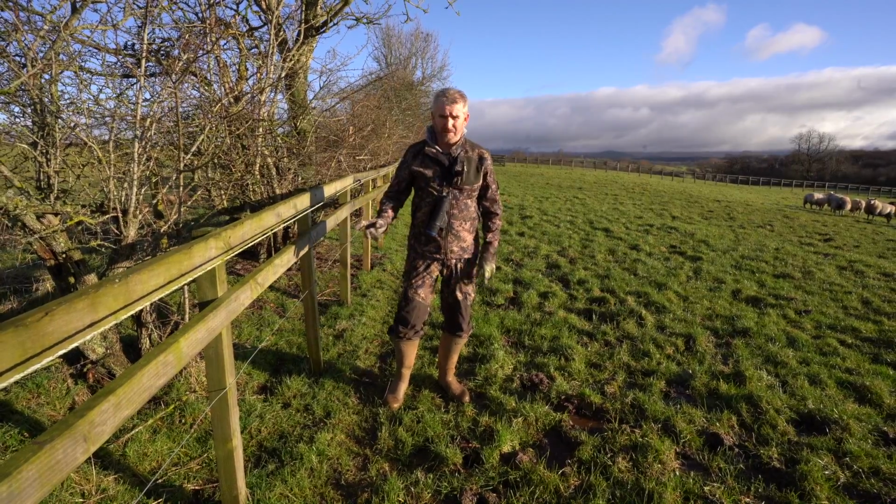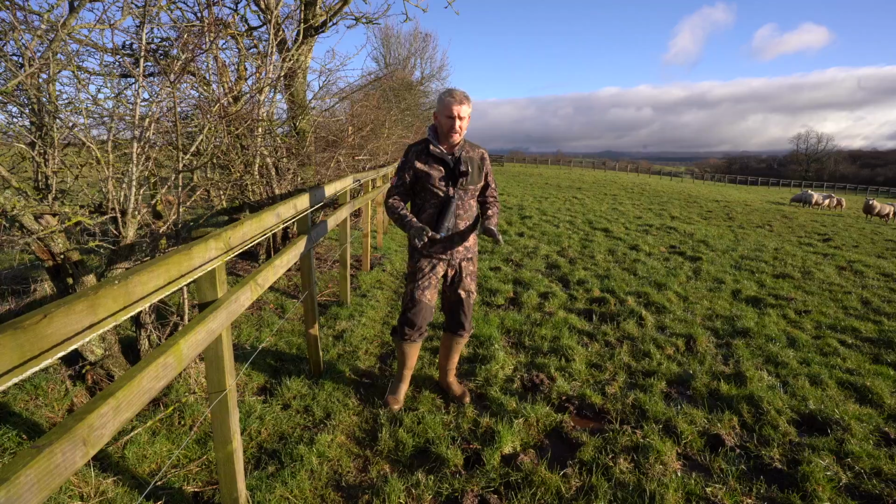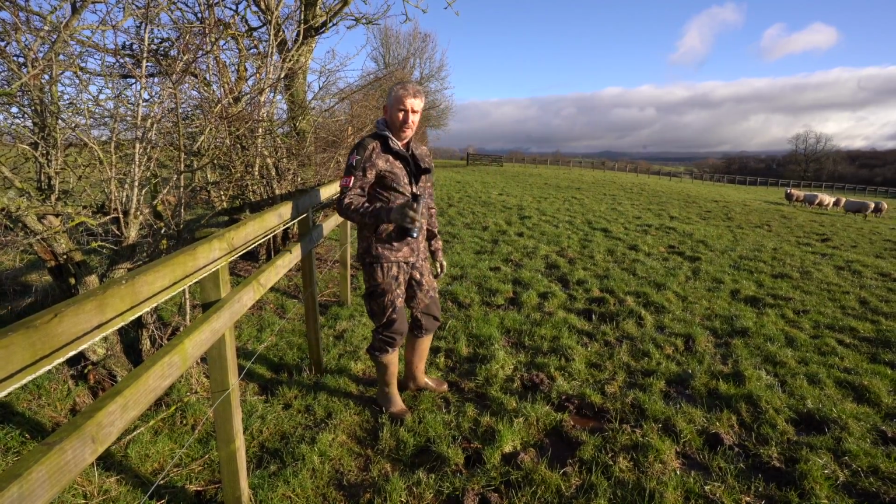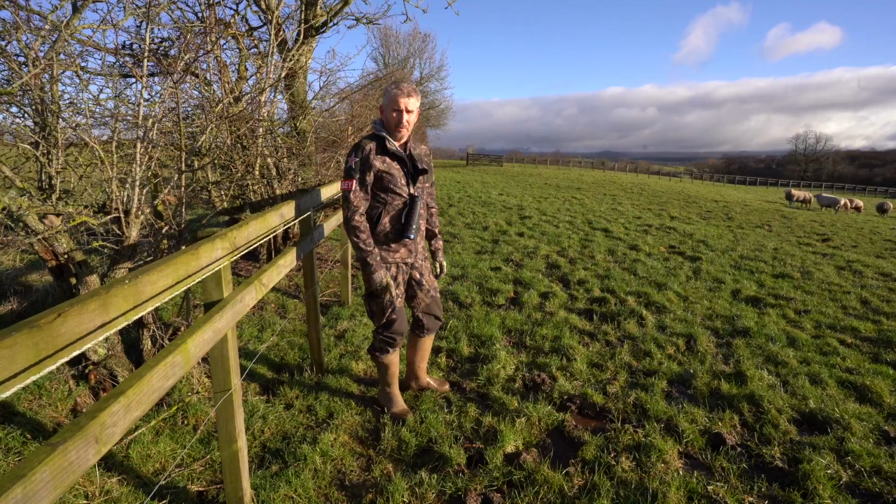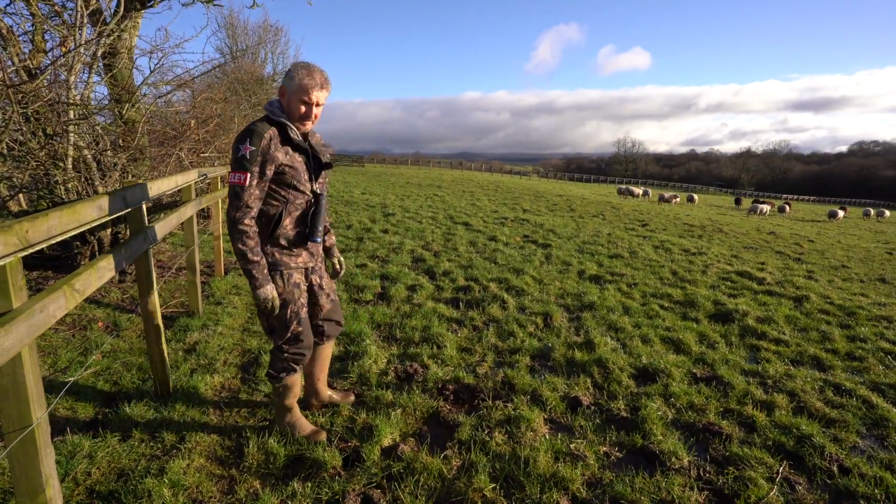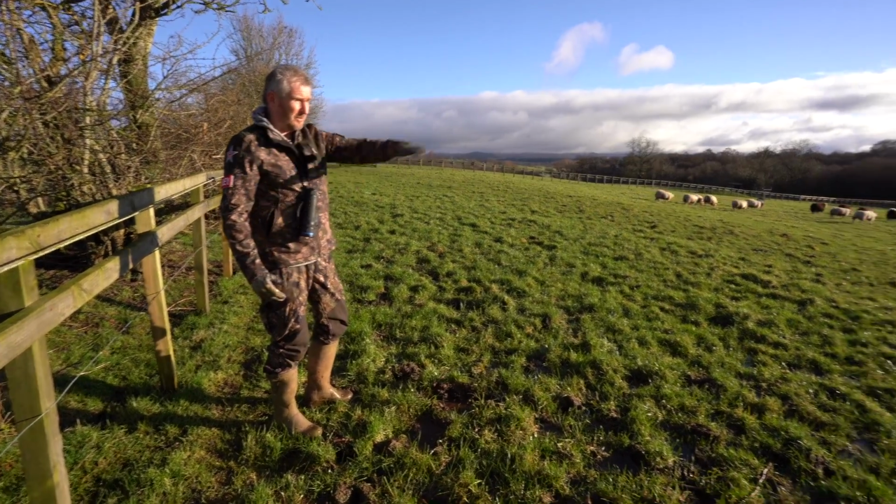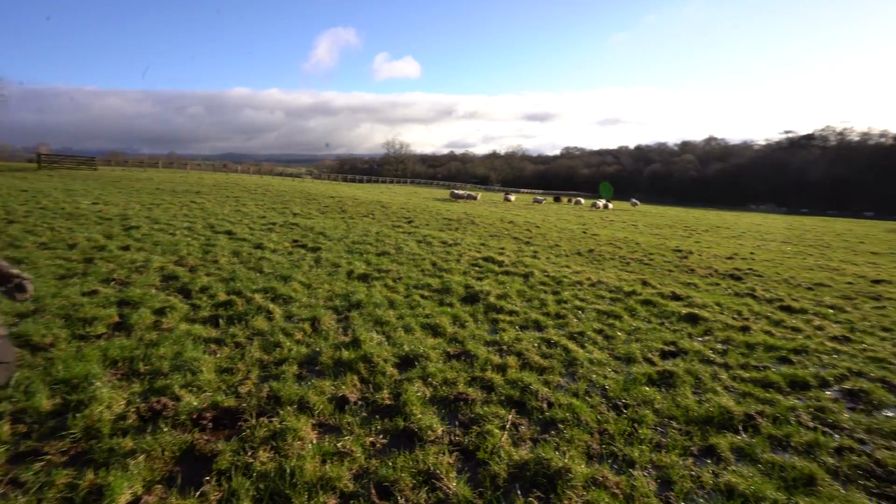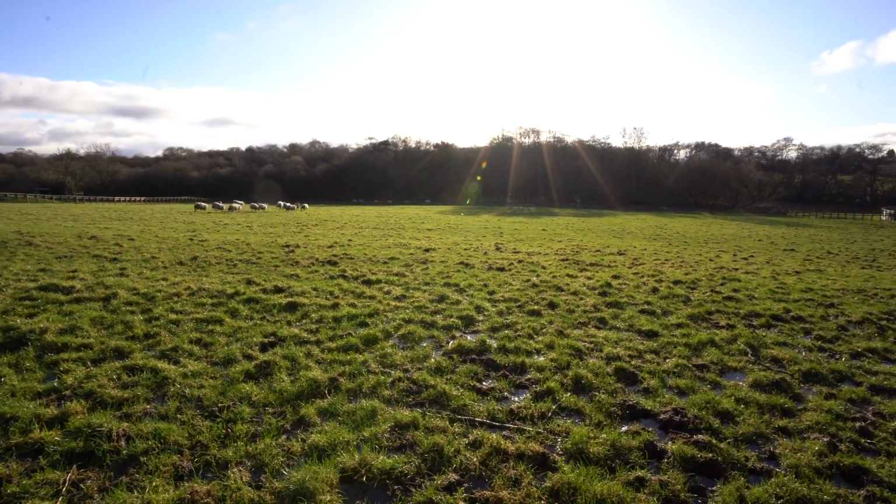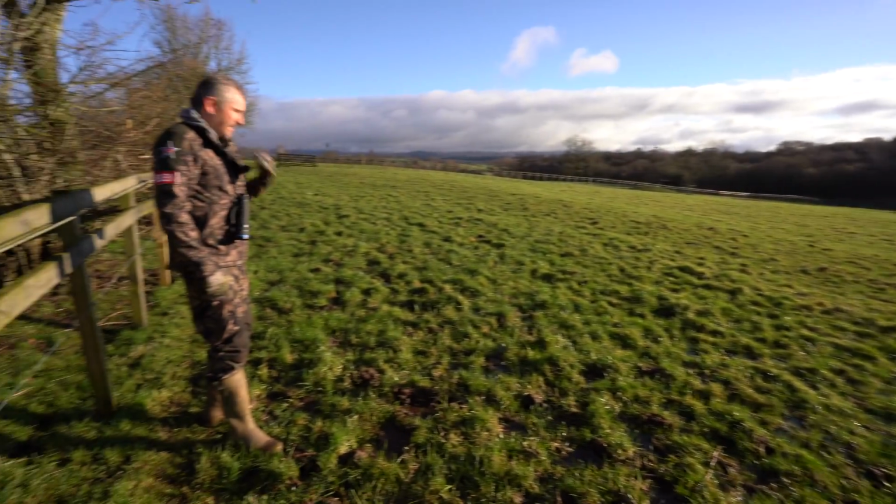Something else you've got to think about. Think about everything when you're out at night, because at night it's a completely different thing altogether. So you've got to be really careful. You owe it to yourself to make sure you know where you're walking and what the hazards are. We're at the top of the bank here, so this water, you can imagine what it's going to be like down at the bottom. So we'll walk on, we'll try the next field and see what lies in wait there for us.